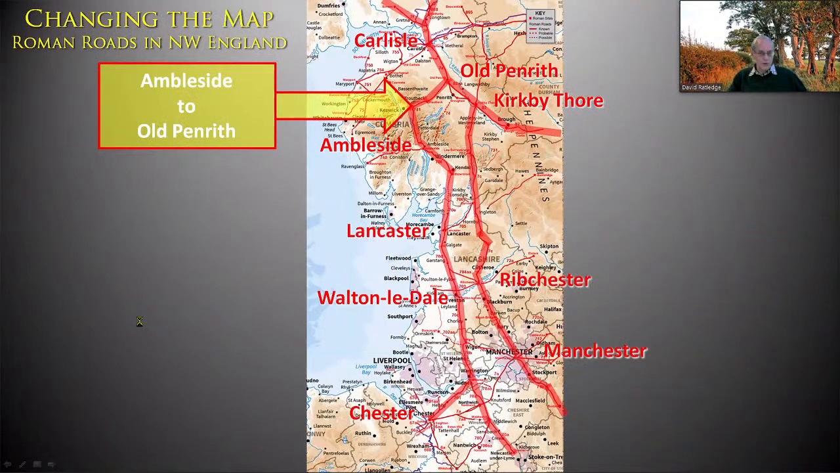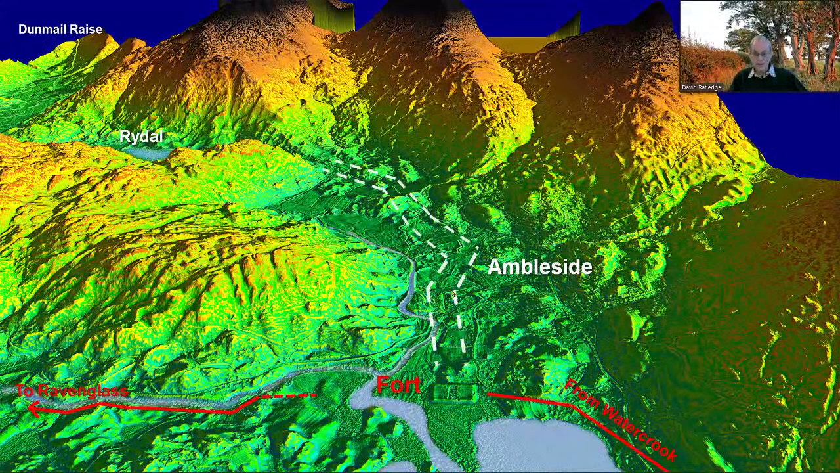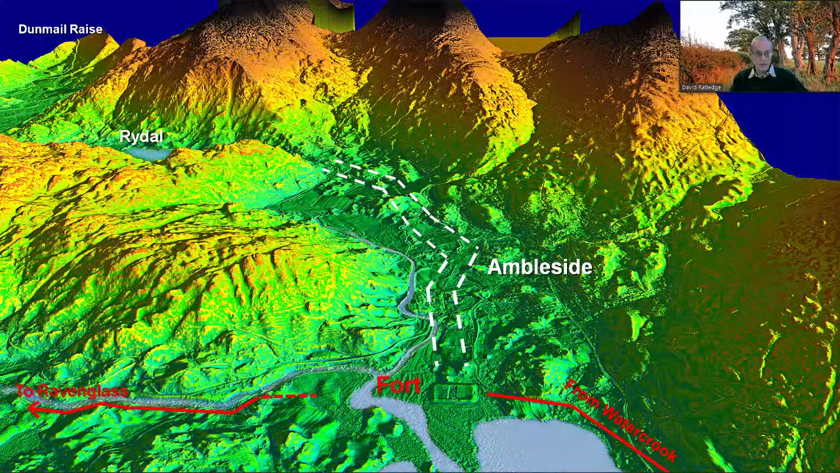Can we get any further north? Let's have a look. So we're looking north at Ambleside. So here's our road coming in from Watercrook. There's the fort at the head of the lake. There was a known road out to Ravenglass over Hardknott, but there was no known road to the north. And yet, if you look top left, is Dunmail Raise. If you've been to the lakes, the only sensible way through the lakes is over Dunmail Raise. They weren't going to miss that. They weren't going to not use that. And sure enough, the evidence is there. There's our road, there's our agger, heading round, past Rydal, heading up Dunmail Raise.